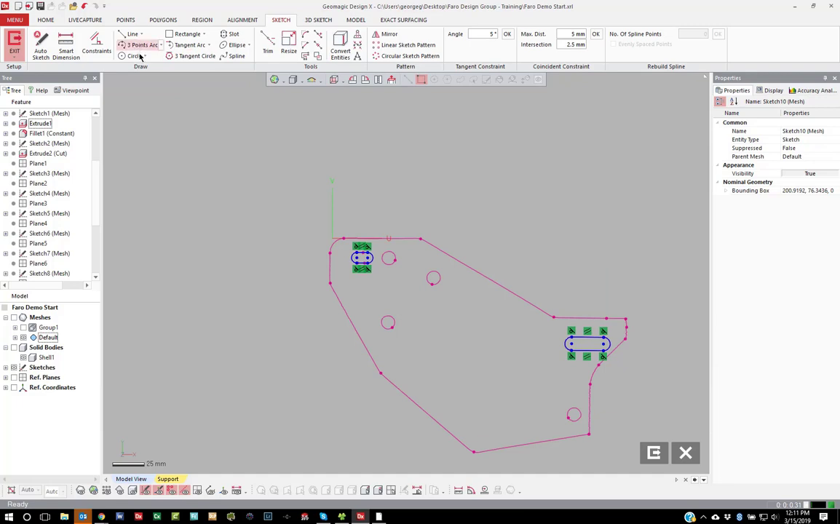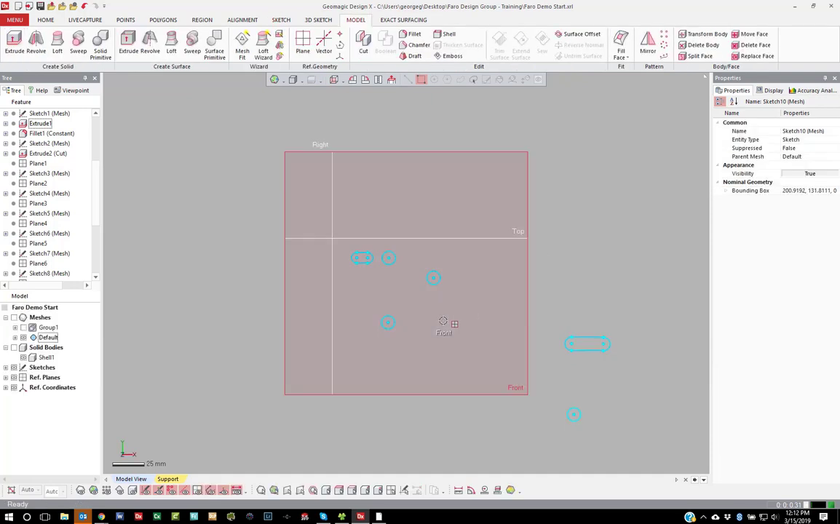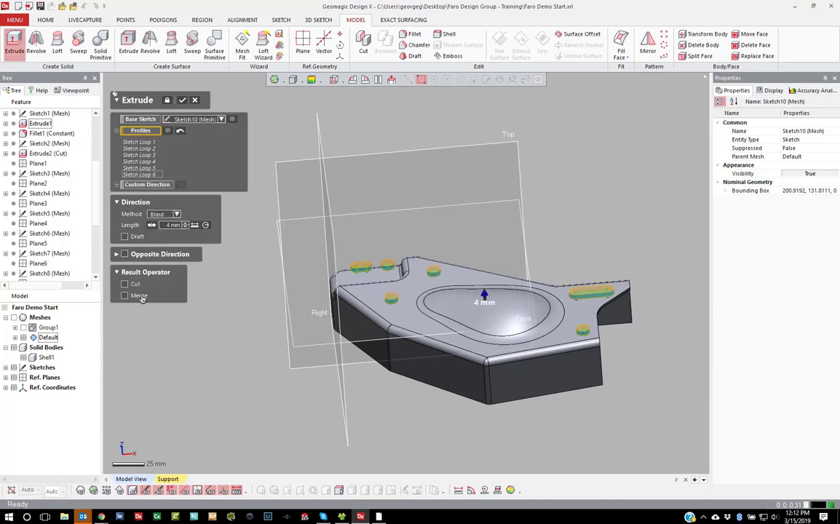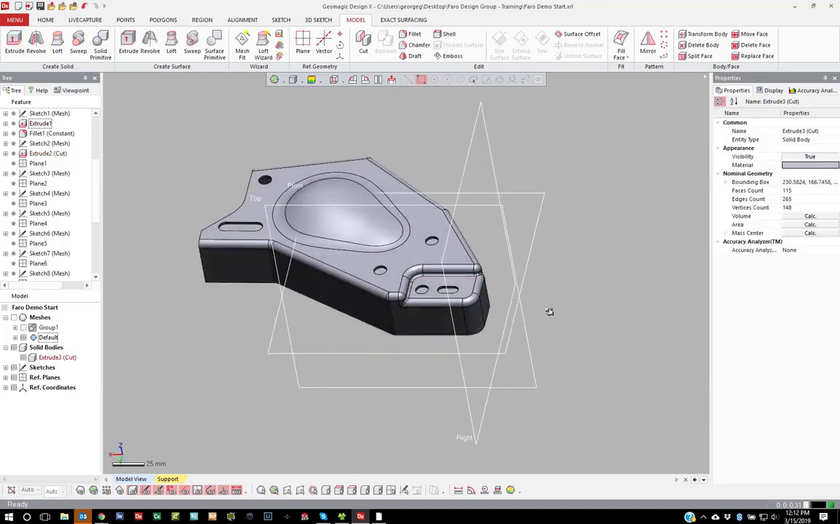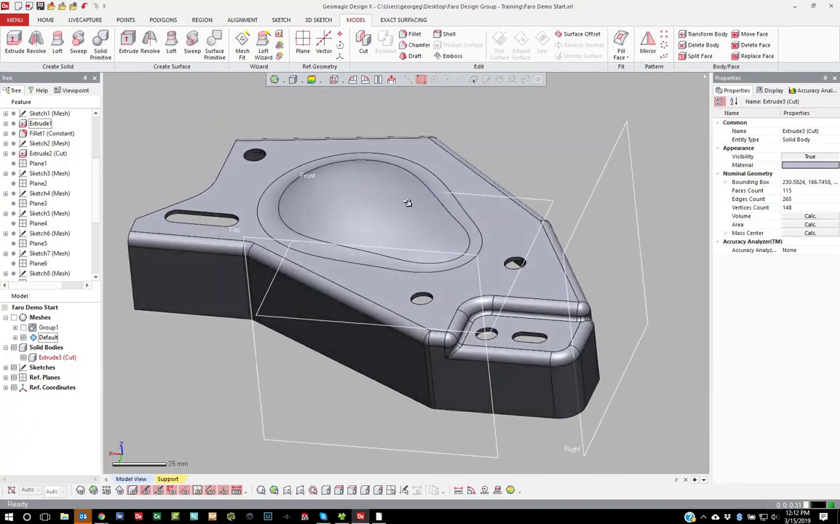Accept that. Come over to circle. Turn on my solid. Extrude. Cut. Mid-plane. And then, like, there's more because the sides actually are cut away, but usually this is enough to show people